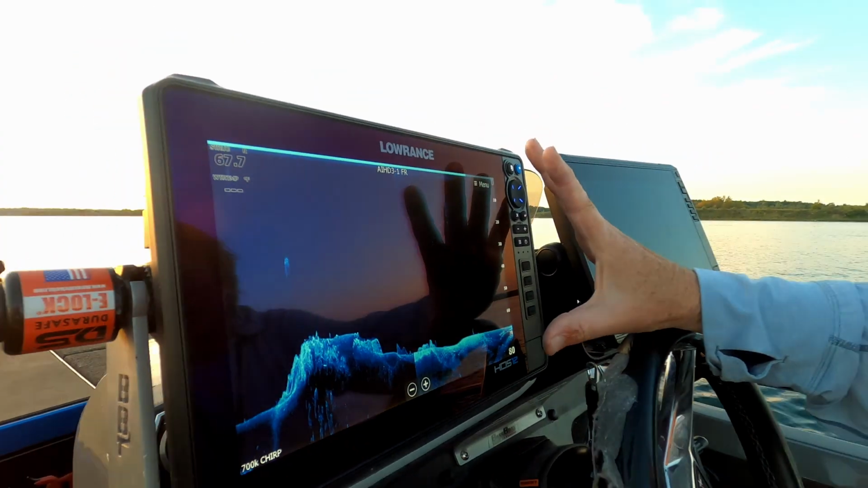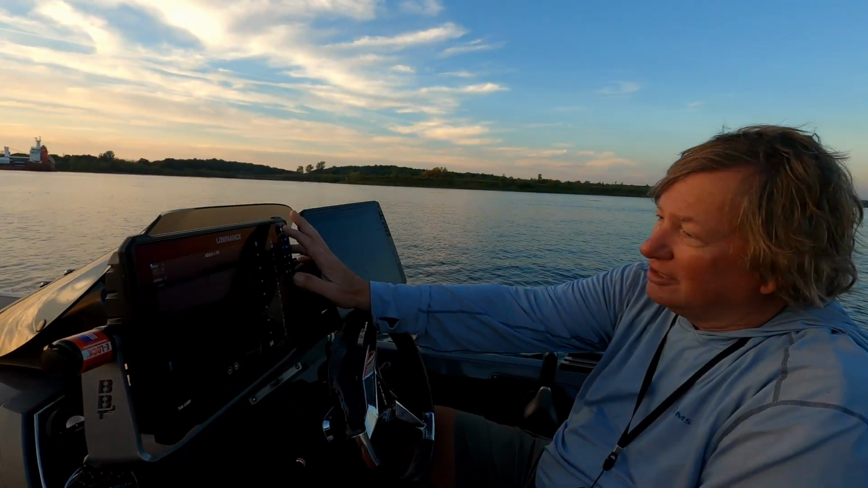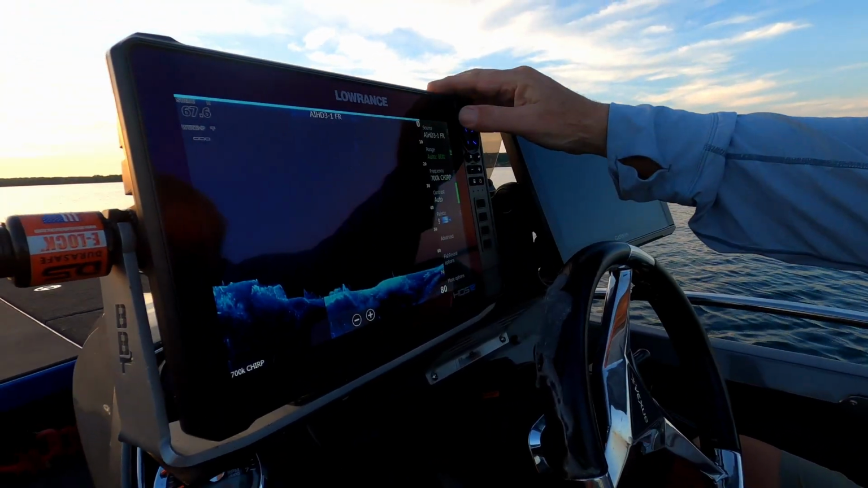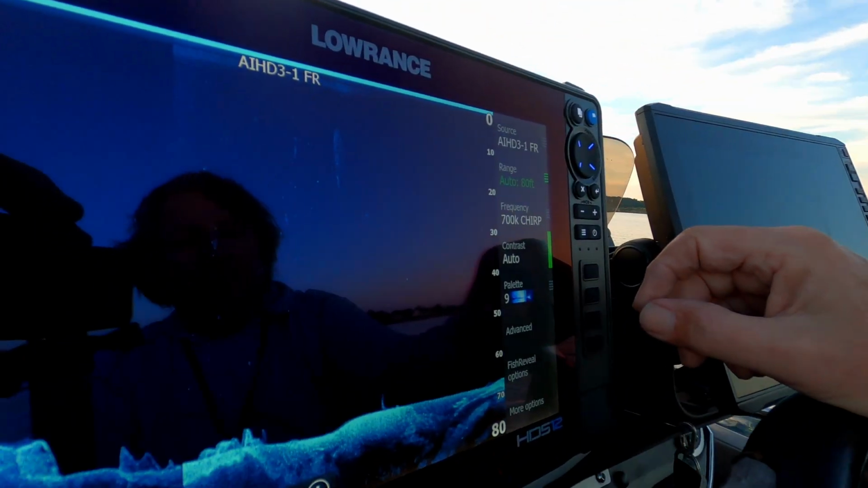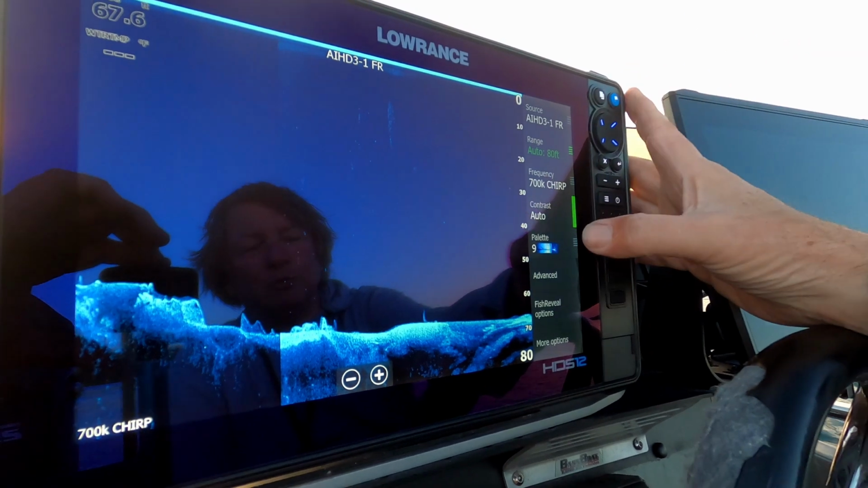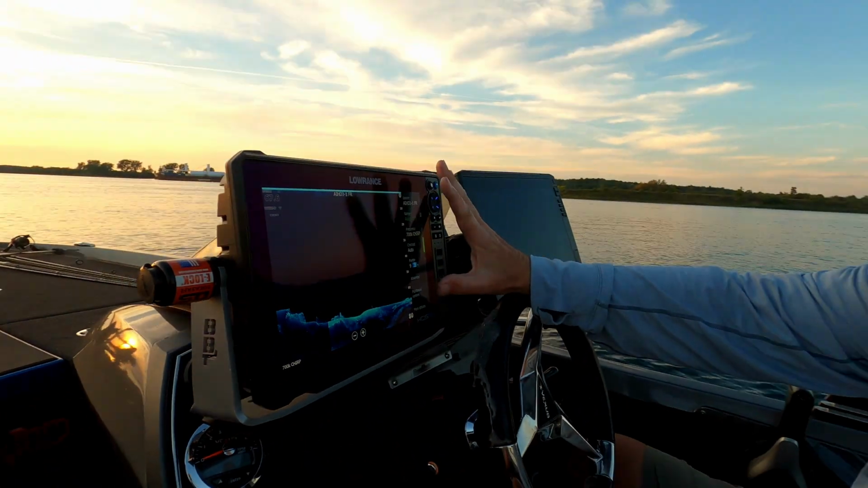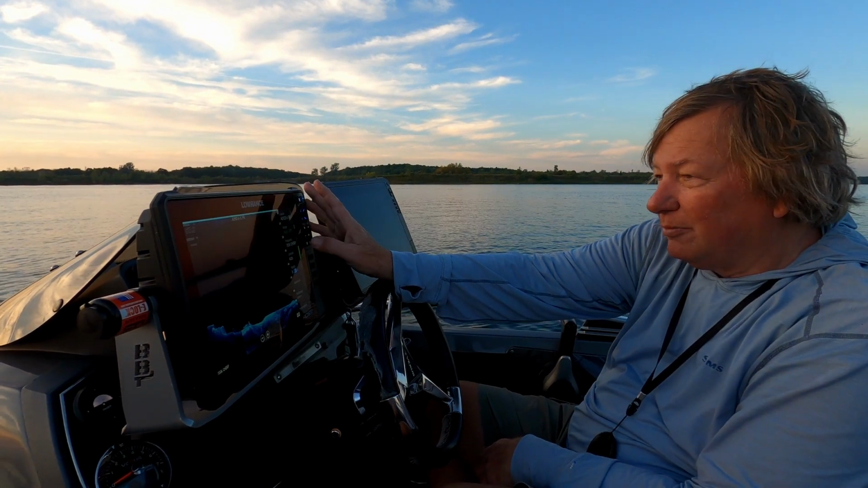So right now we're on downscan. Our downscan frequency is 700 kilohertz. Okay, you can see that it's actually pretty sharp. If we start adjusting this, we change it to palette number 9. Okay, I personally find that's the best for me, but you know, it might be different for you.